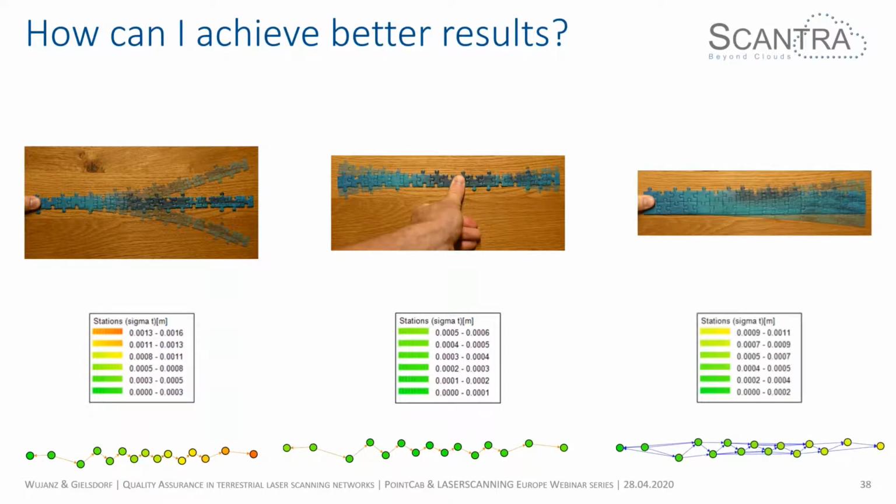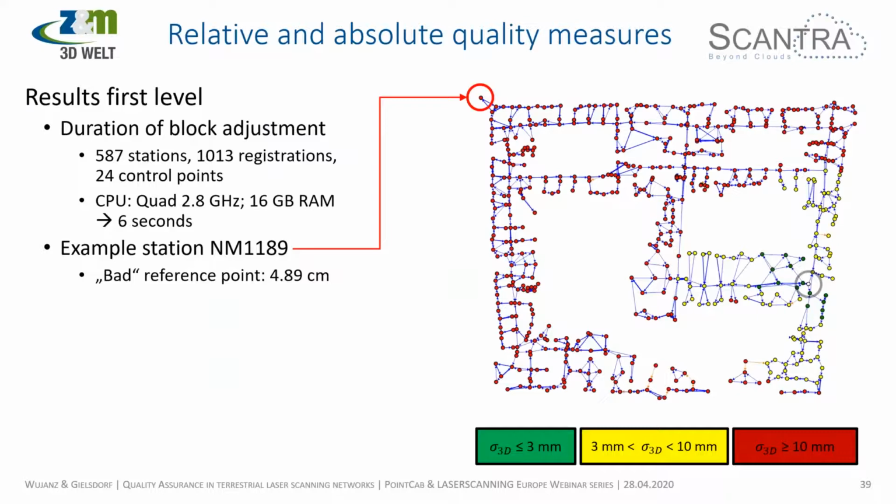And the last option, we could introduce more registrations into a controlled configuration, and that actually decreases the error, if we assume the very first configuration, by roughly a third. So a very cheap solution. So now, the very last slide.